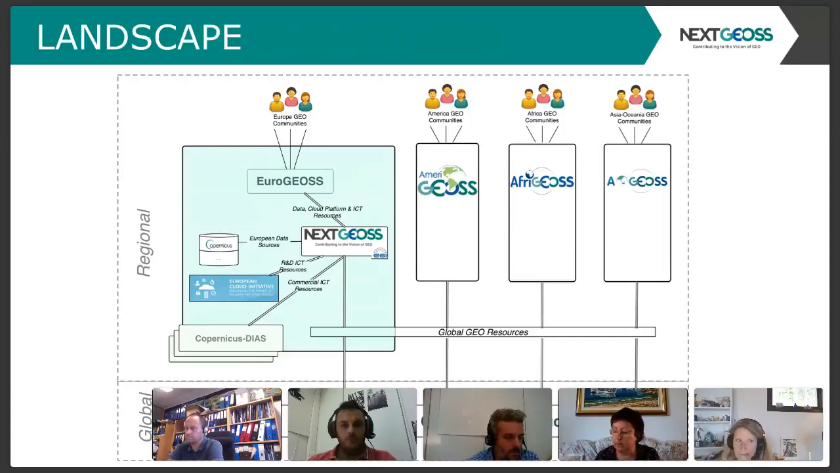If you're familiar with GEO, GEO has a very particular goal, in particular to use Earth observation towards the major sustainability issues of society. So NextGEOSS, the way it stands within the GEO communities, within the regional approach of GEO, is a European regional approach, and it connects to the European GEO community, providing the necessary knowledge, expertise, resources, and platform and access to data that the community needs, and then it connects to European data sources such as Copernicus DIAS, and also the GCI for additional data sources.